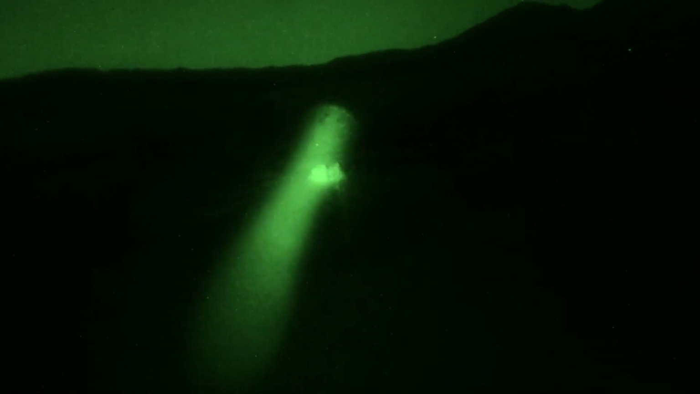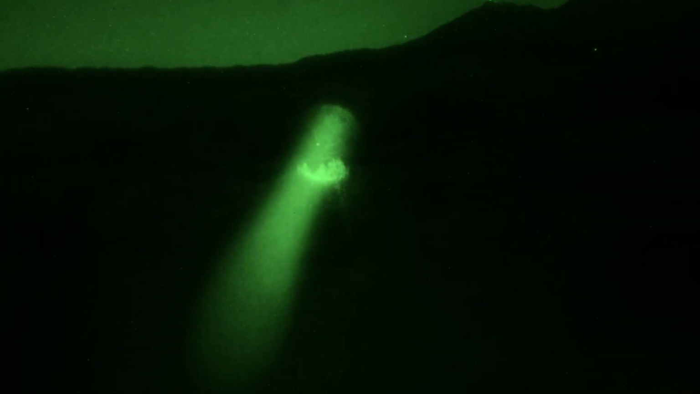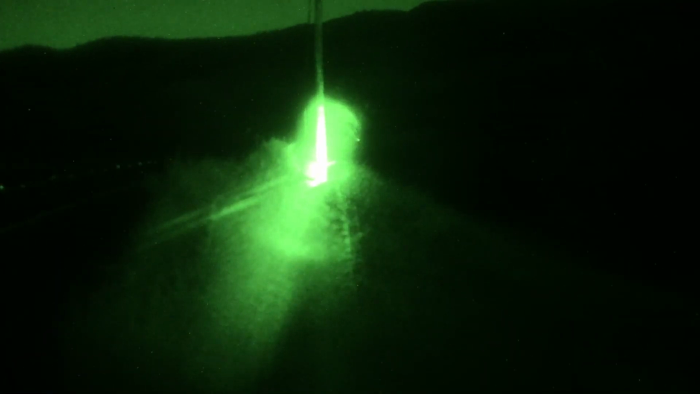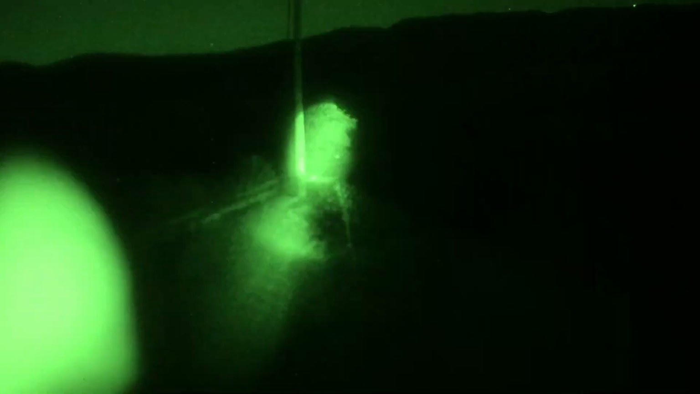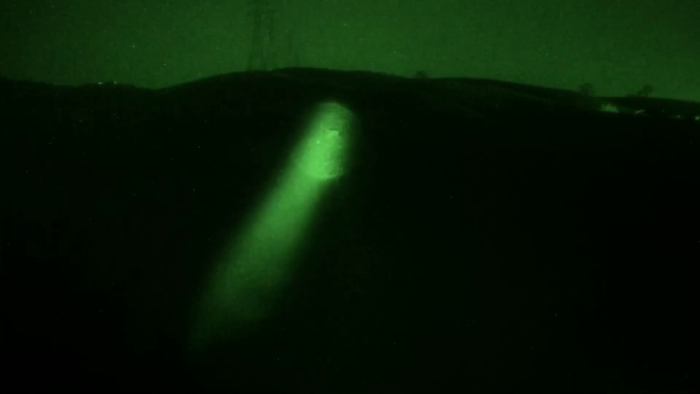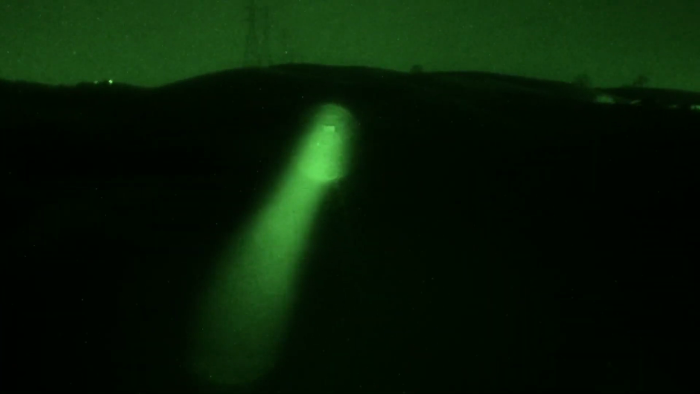There's 200 yards. 400 yards, and then 25 yards. This is just the one problem with the LA5. The illuminator is like a petri dish.